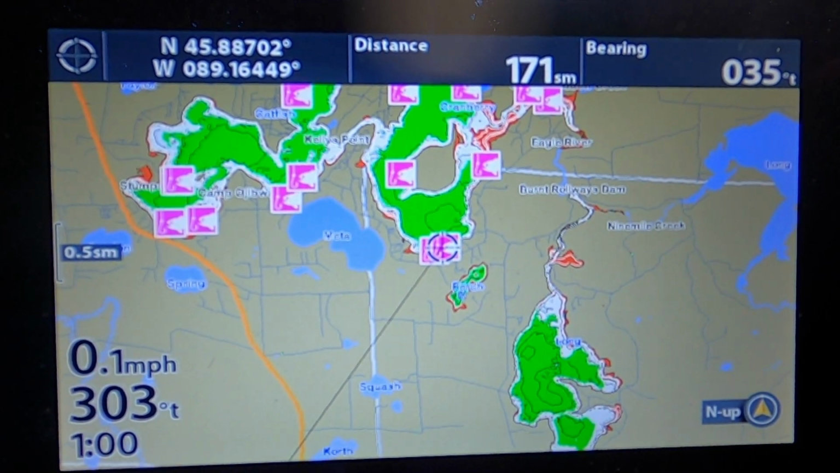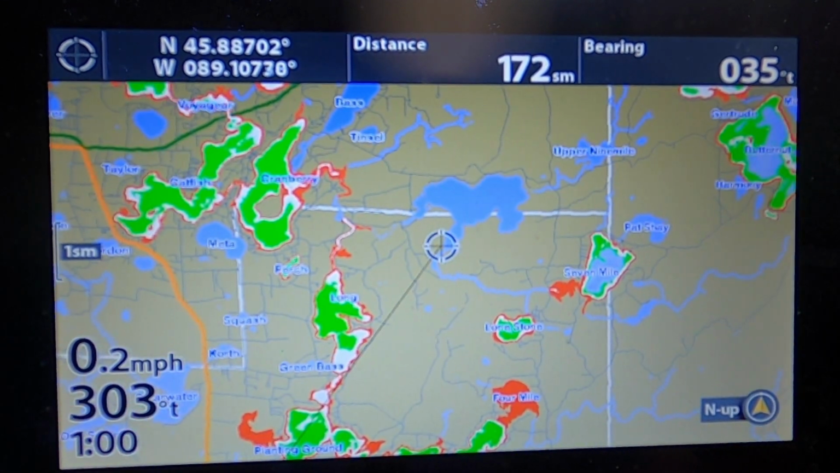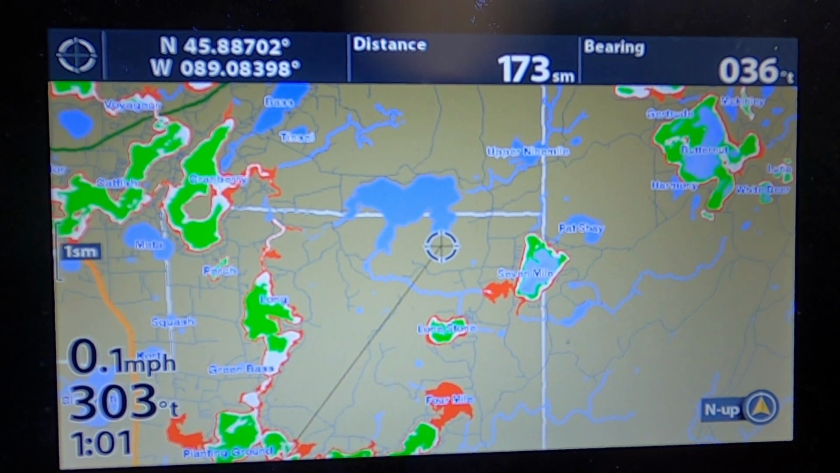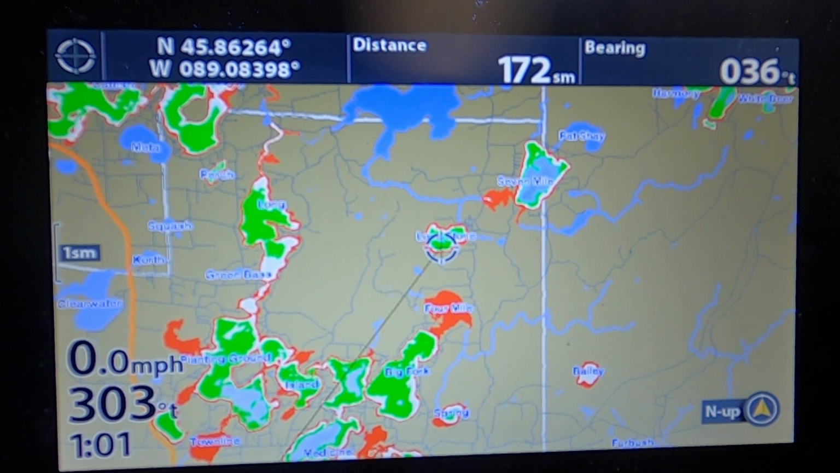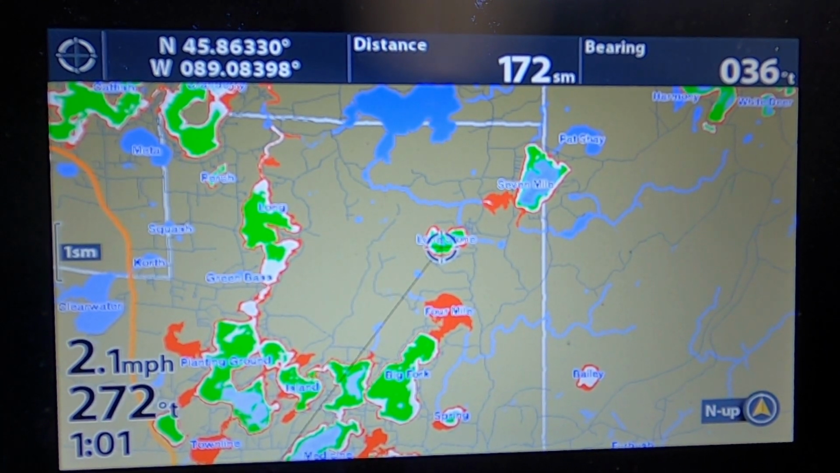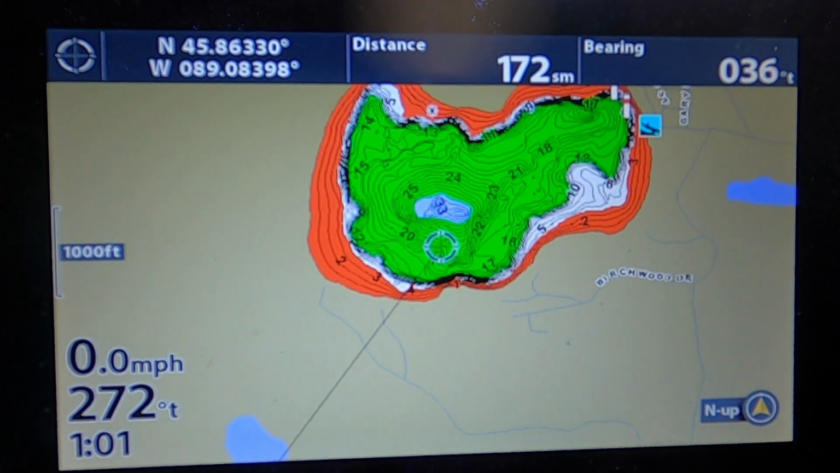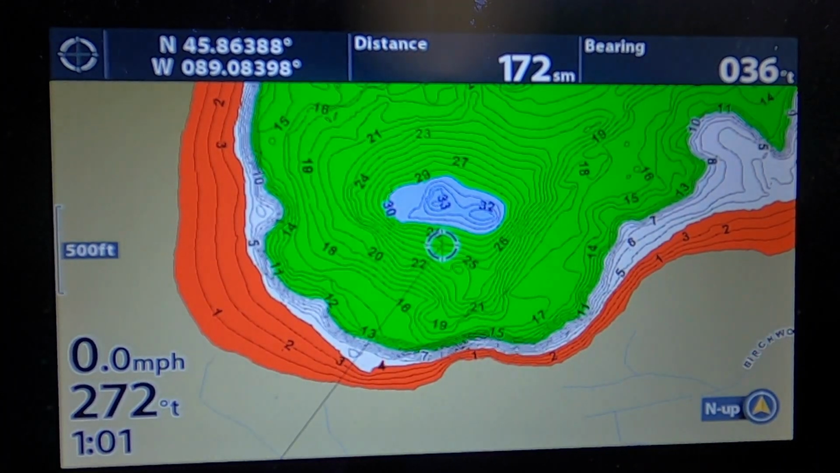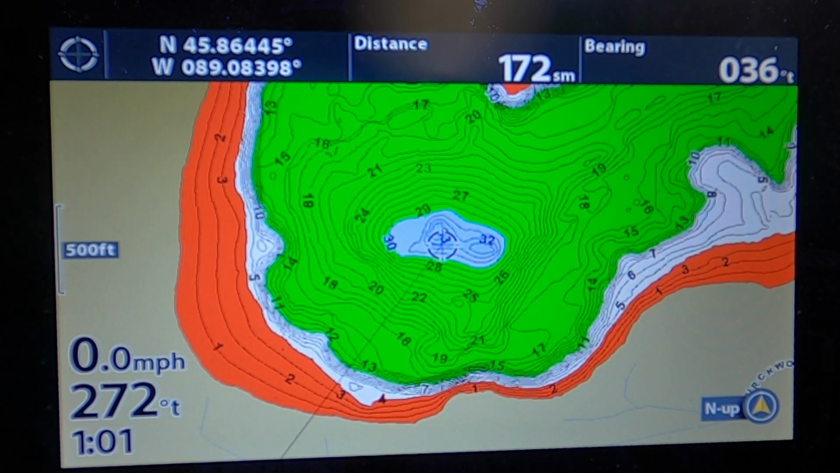So that's how you can find different lakes in the state to fish. And like I said, this is all for Wisconsin. So there's gonna be some lakes that, let's go to this Lone Store Lake. Just zoom in on that. So this lake, it shows all the contours and depths, just like the Lakemaster is going to show, but it might not be on the Smartstrike system.